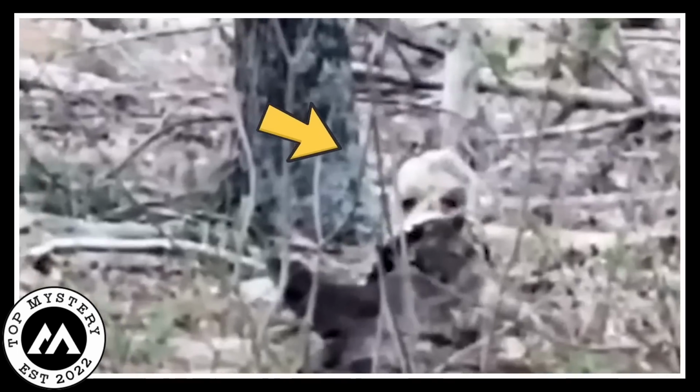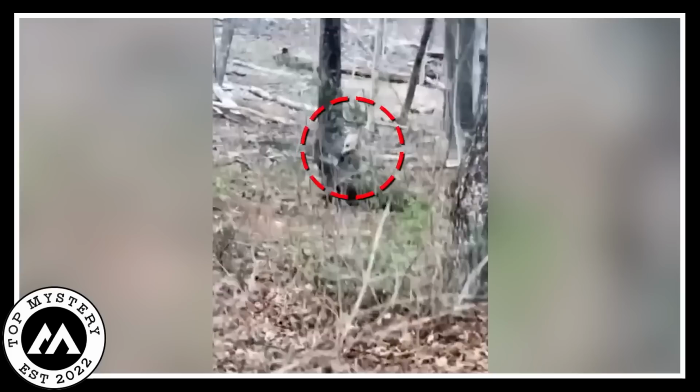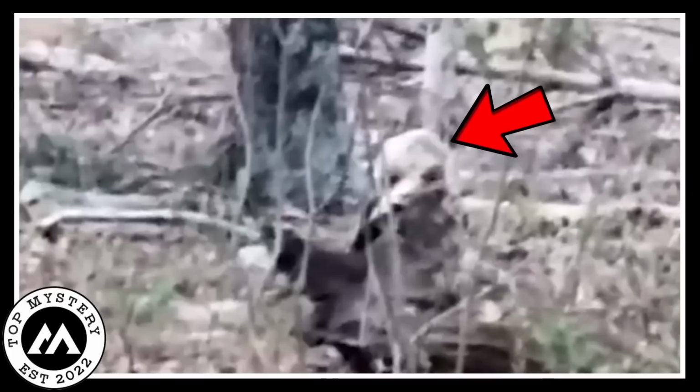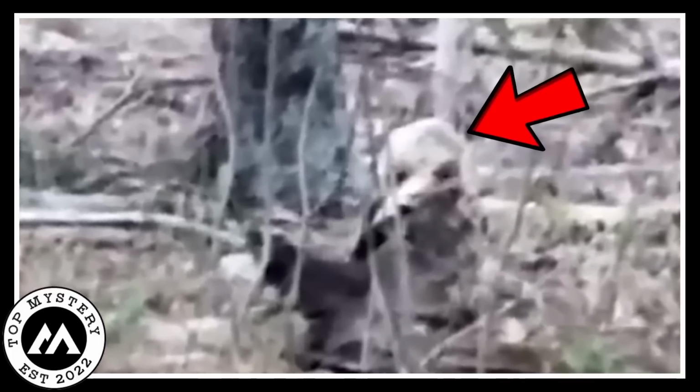The mysterious creature. The camera recorded something strange in the deep forest. It showed a creature hiding behind a tree, unlike anything anyone had seen. This mysterious being looked like a bird but was really unusual. Its face was spooky, with deep, dark eyes and a skull-like appearance without any hair.